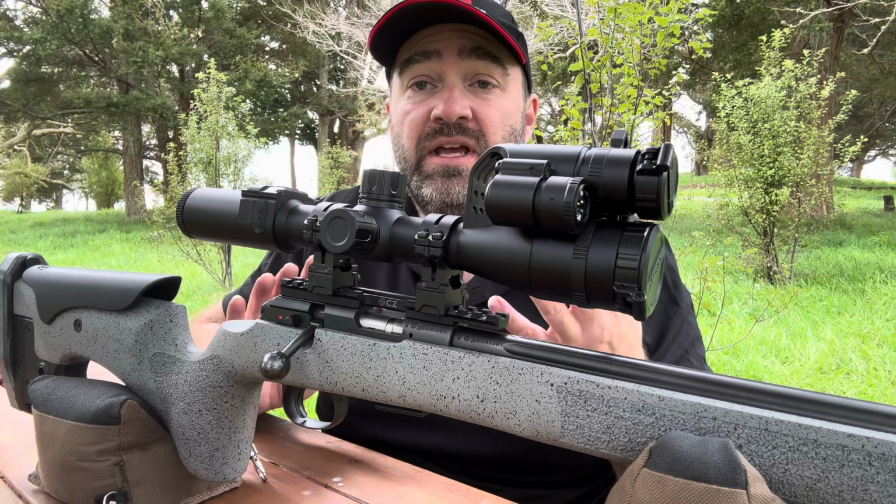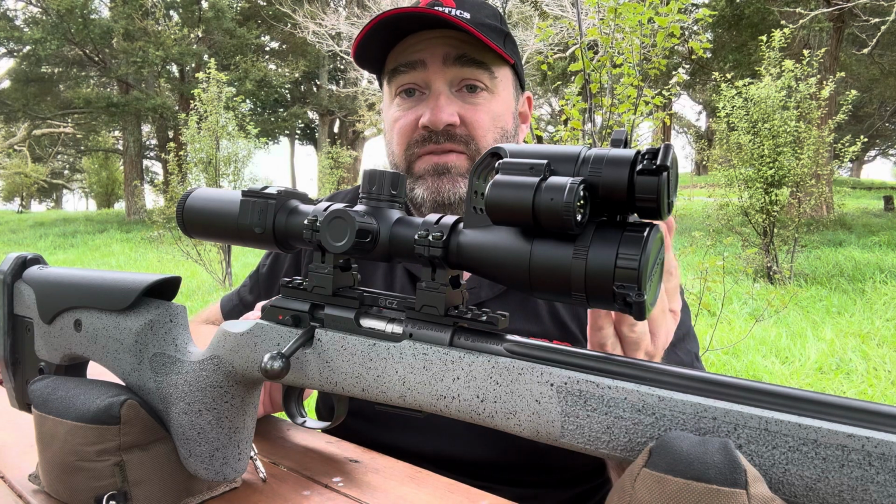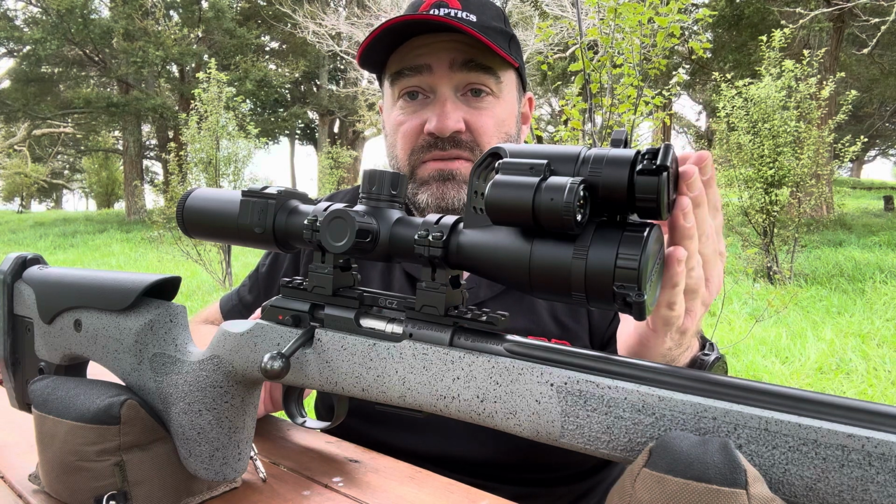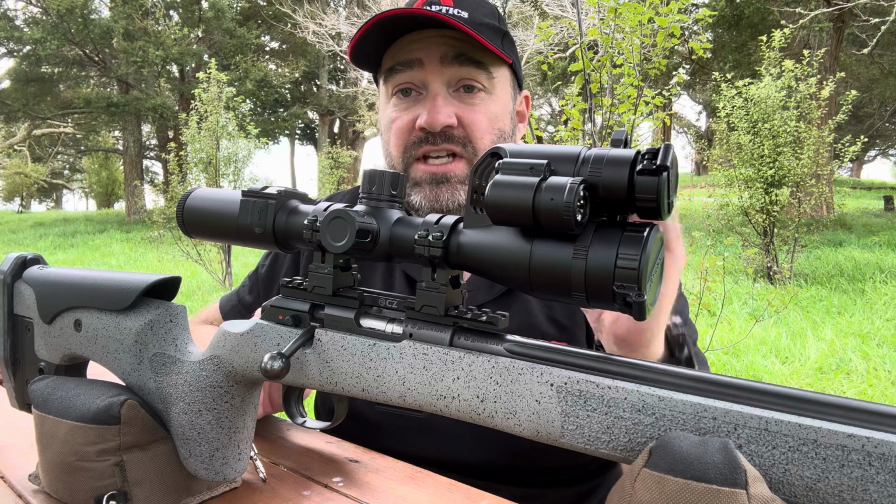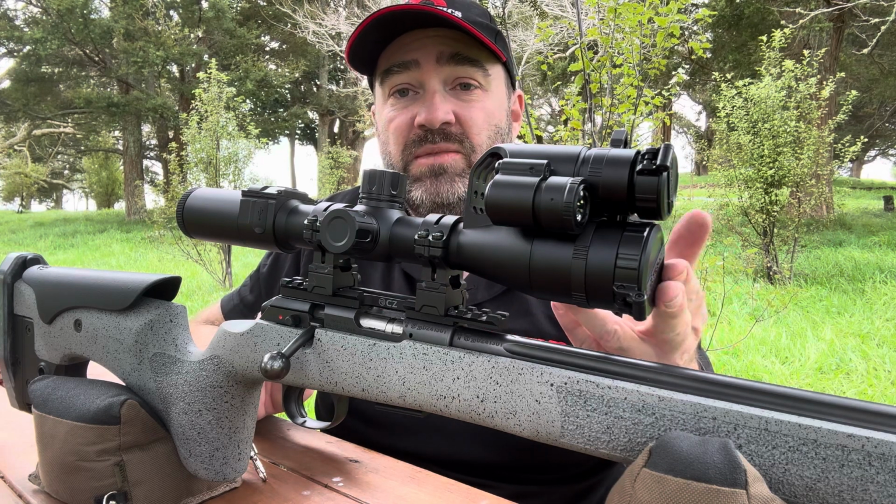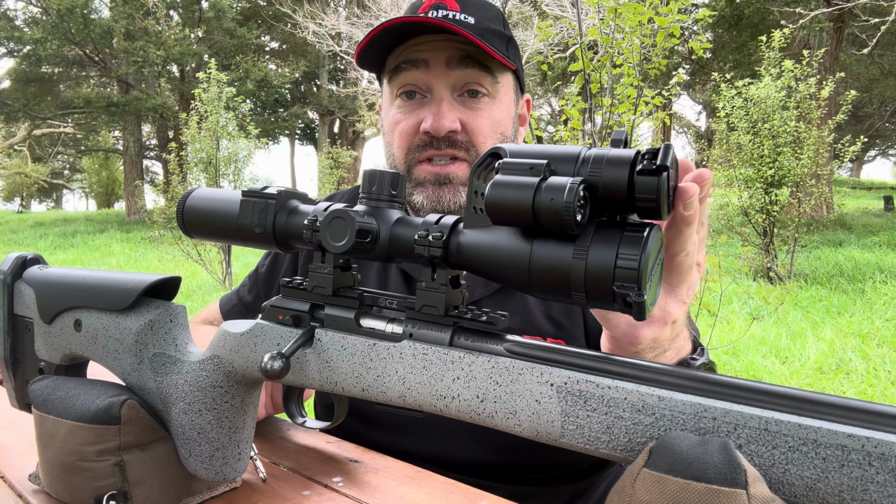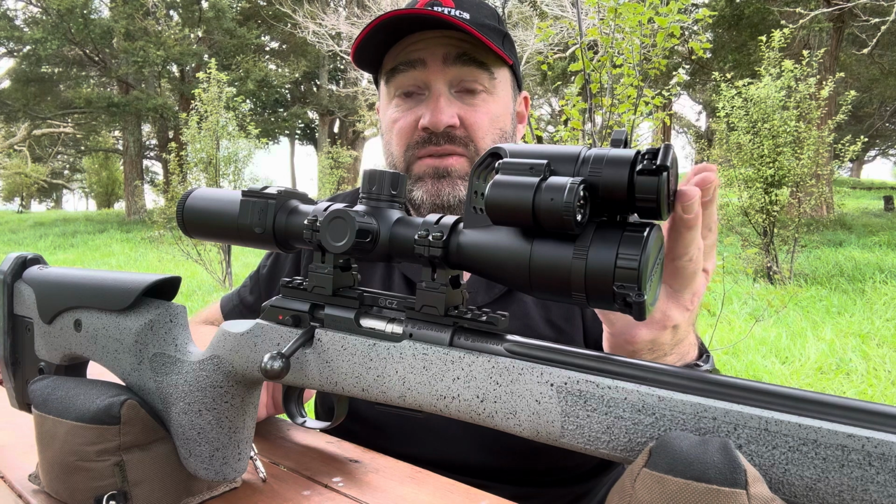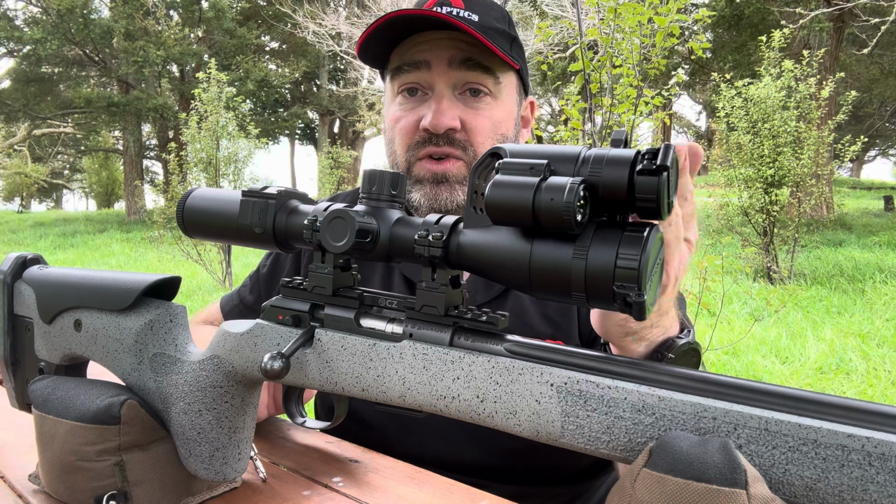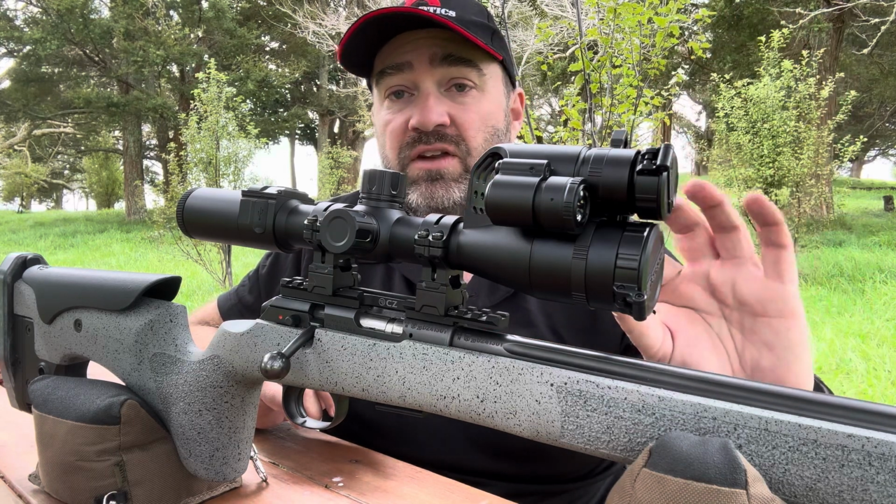Thermal, it doesn't matter how much you spend realistically, is all quite low resolution and quite low magnification. Night vision, on the other hand, is very high resolution, some 10-15 times, so you can actually identify what you're looking at. When you put the two together, you get all the detection abilities of thermal with the ID abilities of night vision and the extra resolution, which enables you to see what you're shooting, positively identify it, and actually shoot further, safer. So we have a night vision focus and a thermal focus.